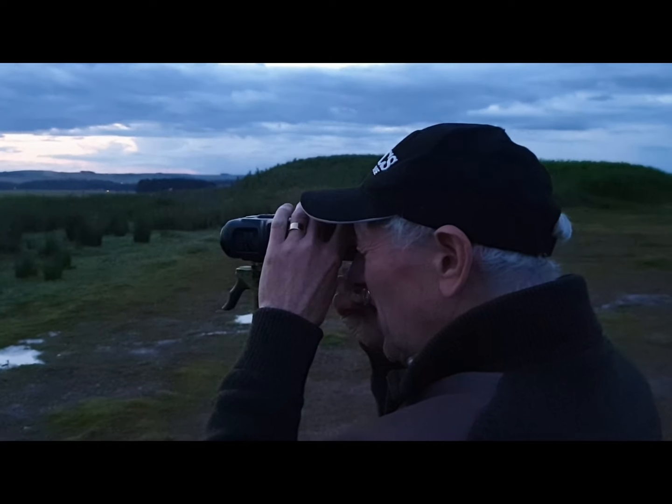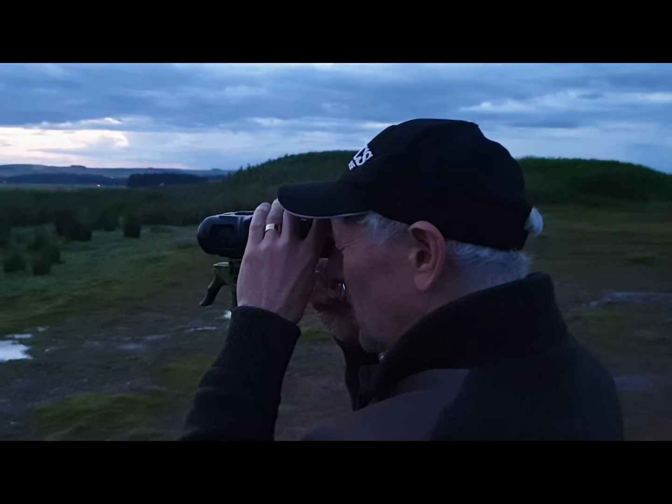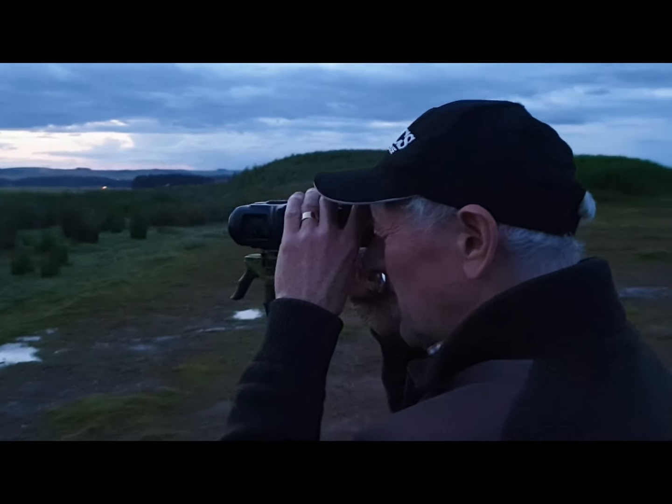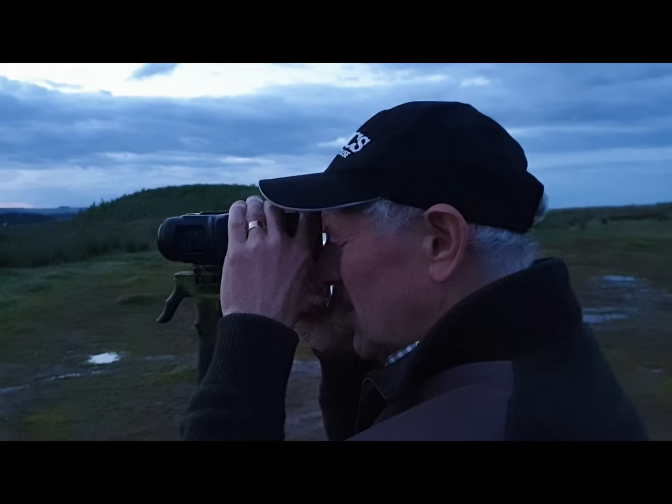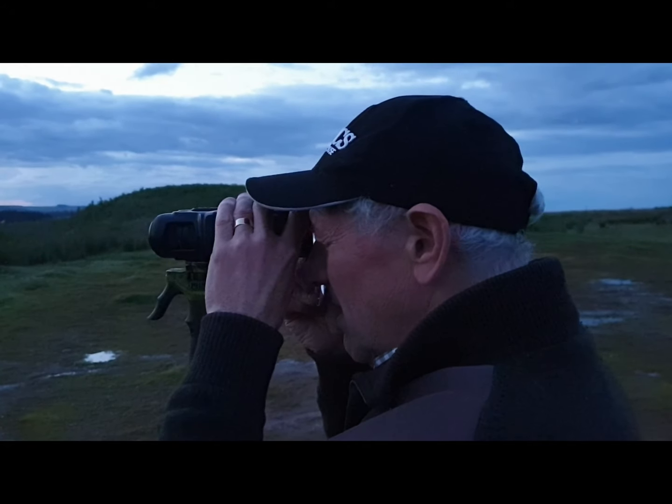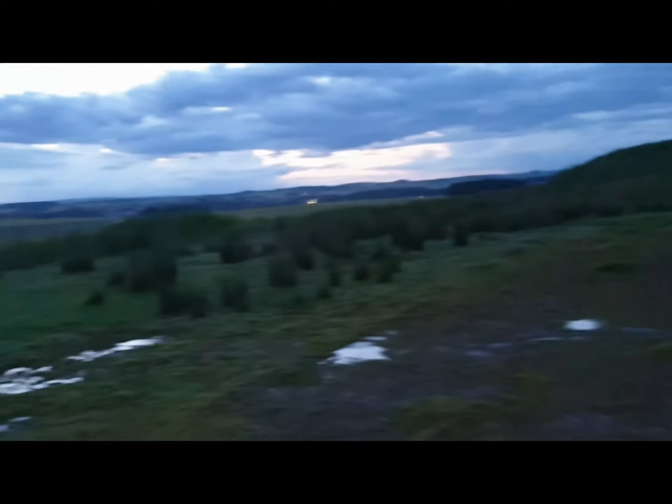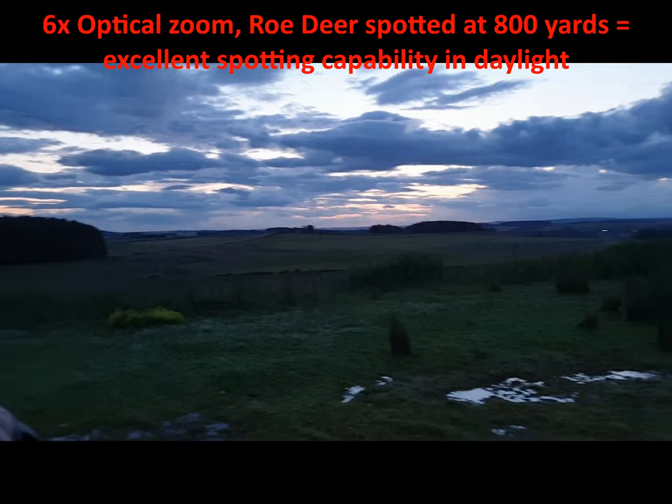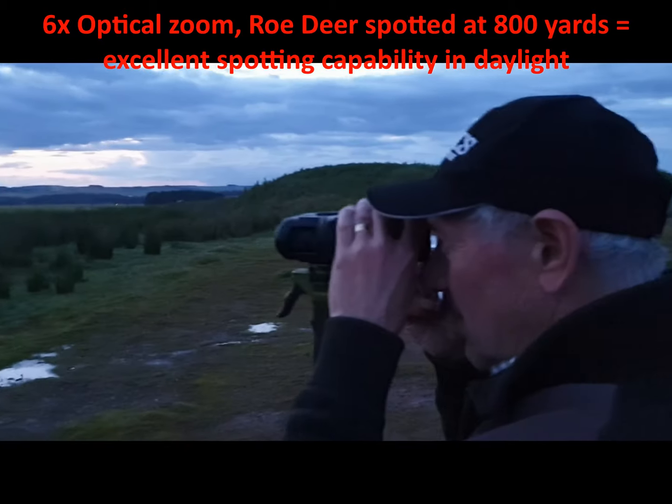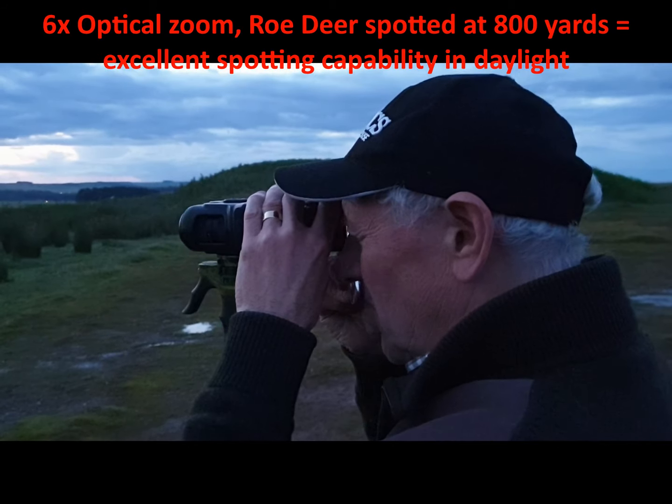It's 10:25. You can see the lights from the houses in the distance, but the NV019 is still operating in colour mode, and the image is absolutely excellent. At this distance, it's clear. We're looking across fields. We just spotted a road here which has disappeared, but it was at least 800 yards away, and it would be perfectly visible with the 019 in the present conditions, the amount of light we have at the moment.